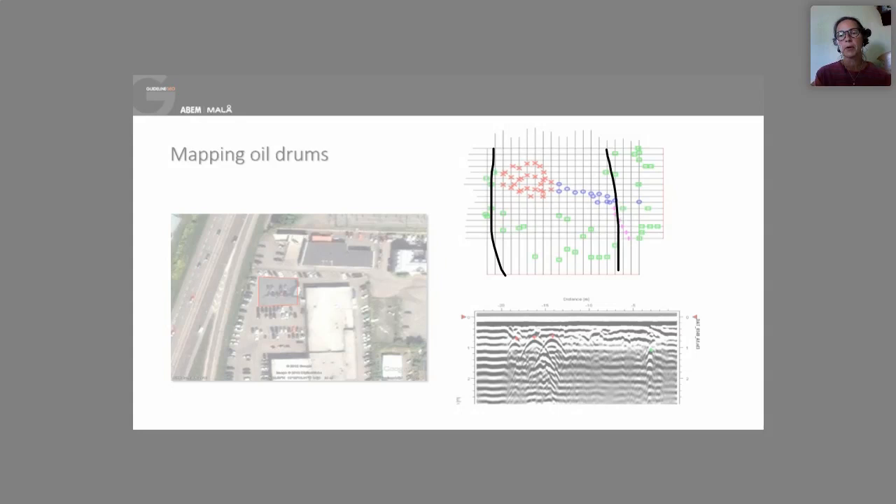Yeah, in 2 directions. And all the red dots in this area correspond to these nice hyperbolas. So you have 3 oil drums laying still in the ground. The blue ones and the pink ones form the pipeline to those oil drums, and all these green dots correspond to this type of hyperbola.